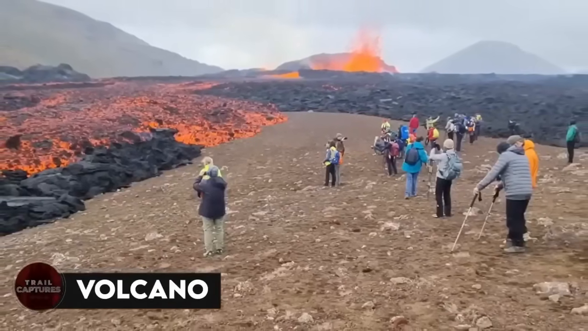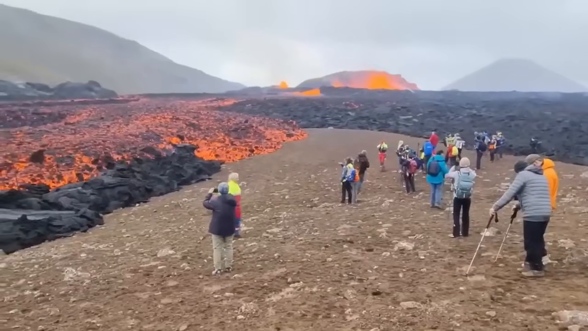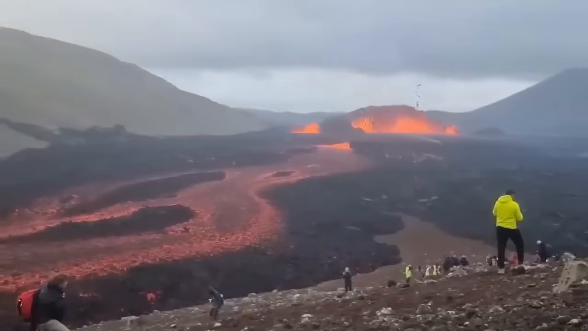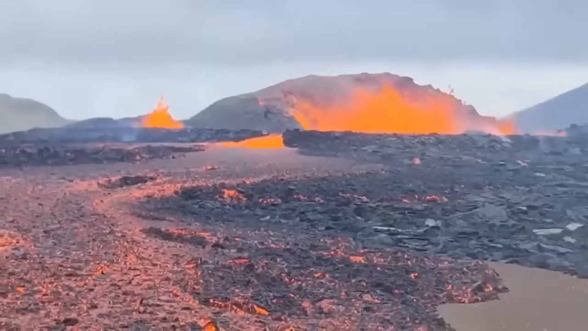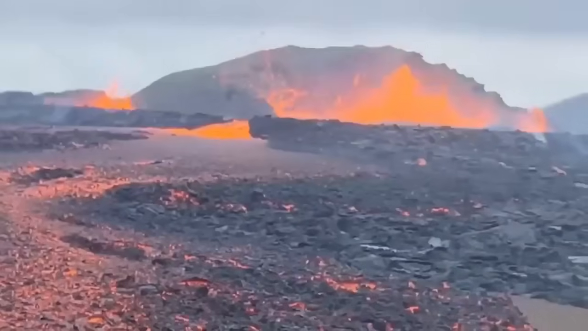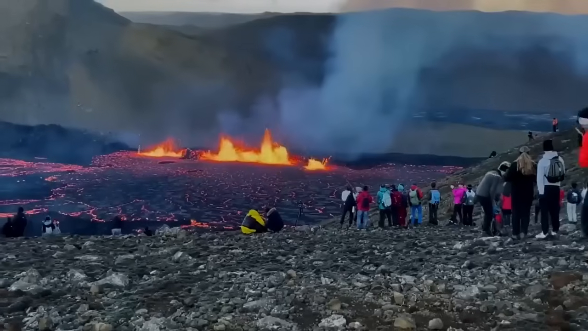Volcano. Recently, numerous individuals climbed a steep trail to witness an active volcano located on Iceland's Reykjanes Peninsula. Despite the danger involved, people took the risk as it's not a common occurrence to see an active volcano in all its splendor. Nevertheless, officials have declared that using a drone is a safer way to experience the site. This footage presents a picturesque view that appears to be captured on a different planet with volcanic activity. But don't let its beauty deceive you, as this natural wonder could turn into a calamity.